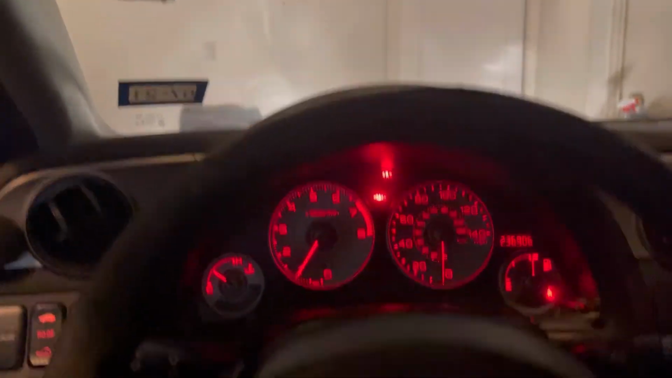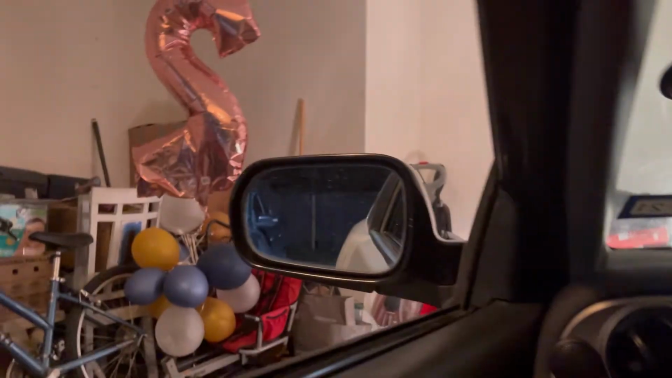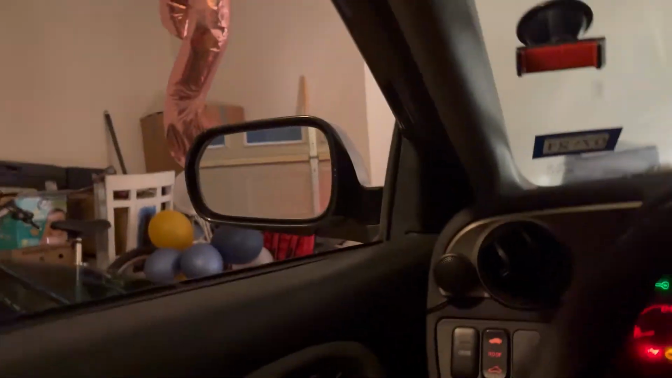Thank God for my garage, man. I'm truly blessed to have that garage, for real. Shut it, please. Don't want to get carbon dioxide poison. That is a true thing.